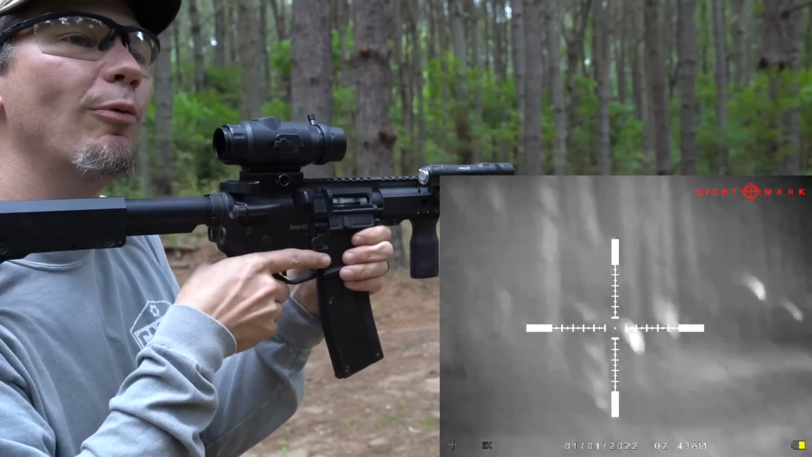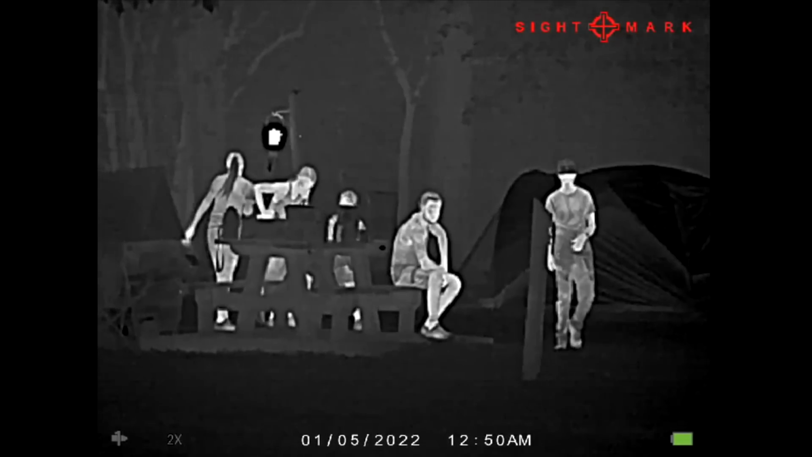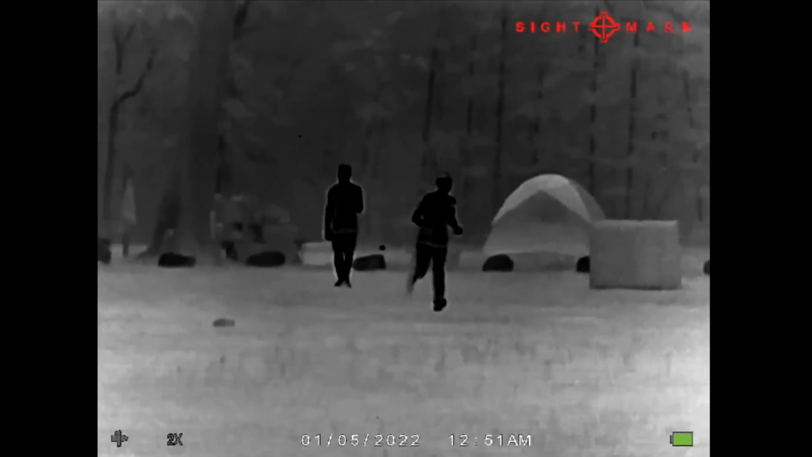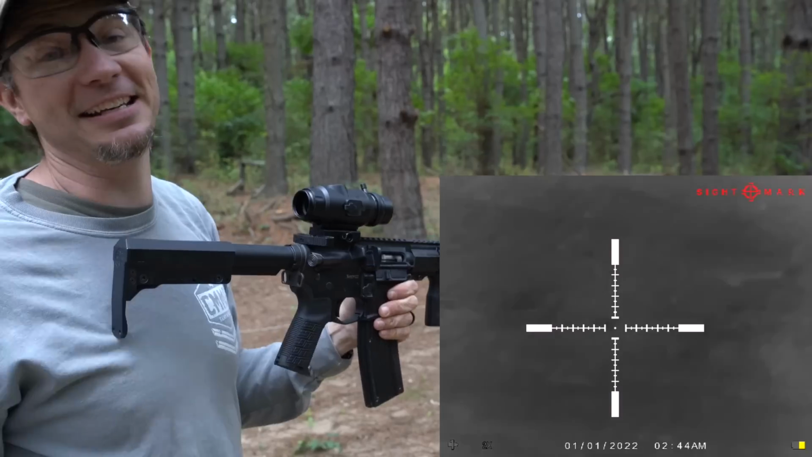One thing I noticed about white hot though, if you're looking at faces, and don't freak out when you see people in the optic, because it's just the optic. We took it off the gun for that B-roll. But when we had it on white, you could really see details in faces better with white hot. I like black hot most of the time because I change the contrast and the brightness, so it doesn't mar my night vision so much and blind you. Because that's something you'll notice: you're out there scouting around with an optic, and then you take it down and you're like, I can't see jack now when it's dark.